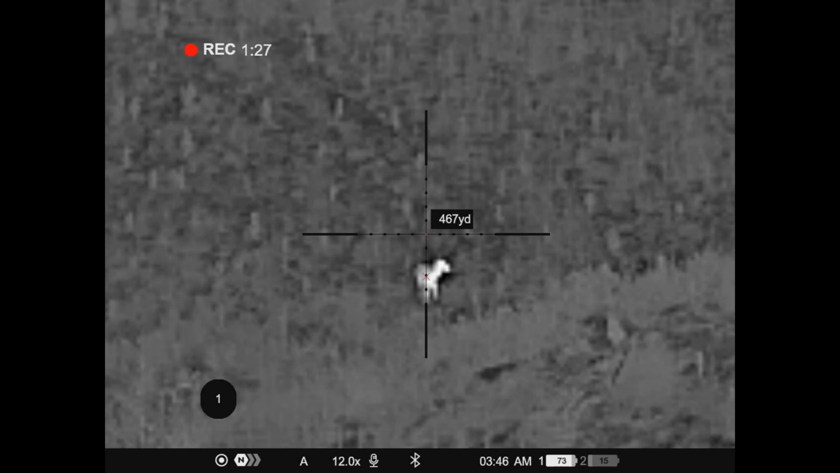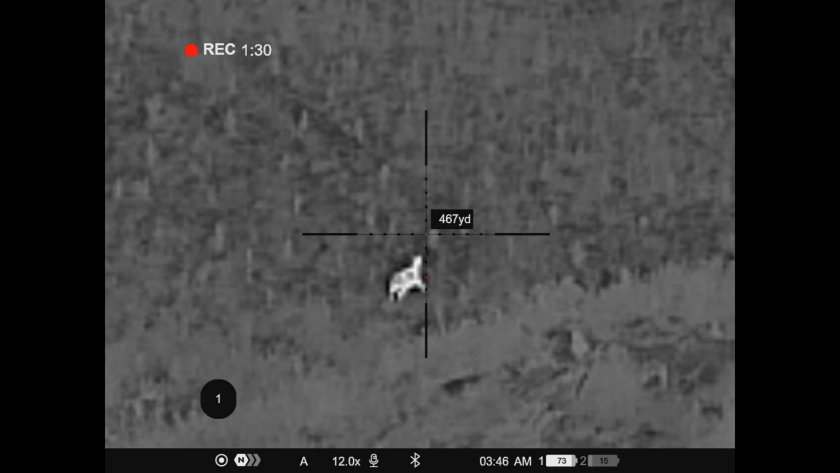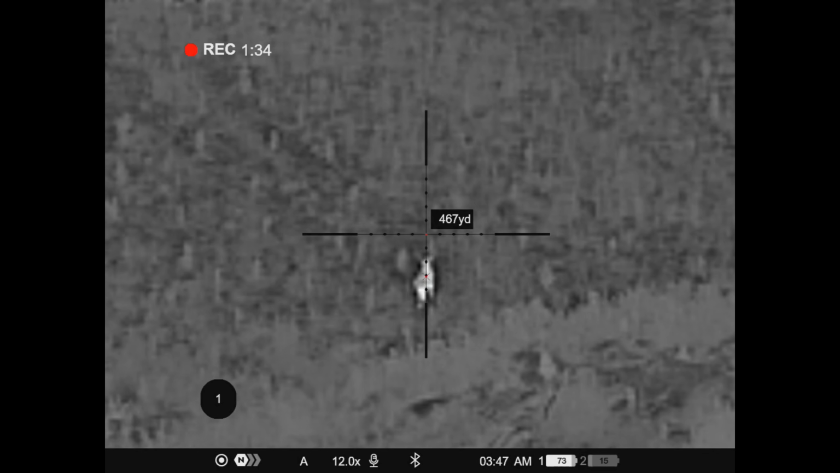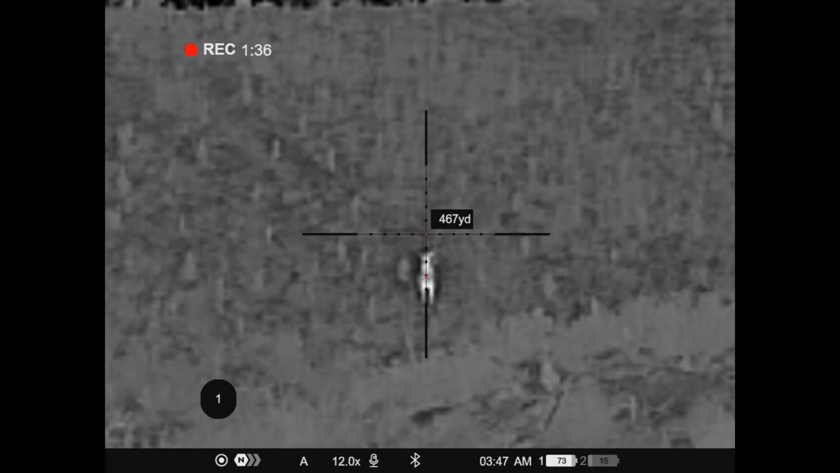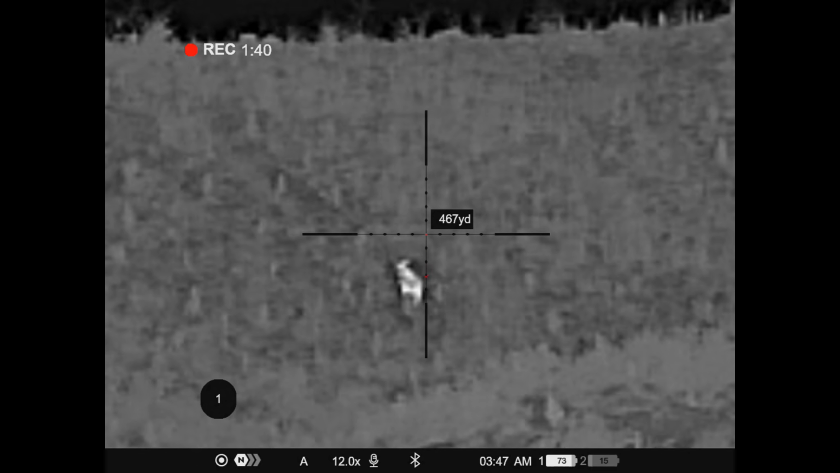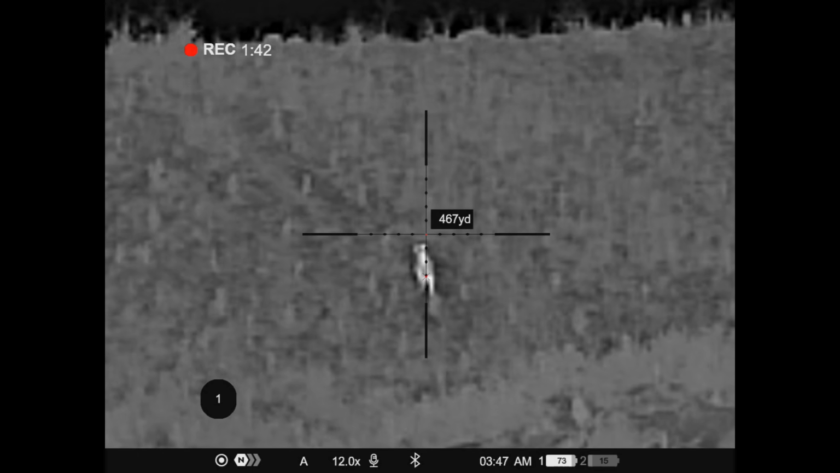Oh, he's turning. You ready? He's moving off. When you ready, Toby? No, he's not broadside though. But you might be worth finding him now. I can see antlers, boys. Put it on him, I reckon, and locate him. Ready? Yeah.